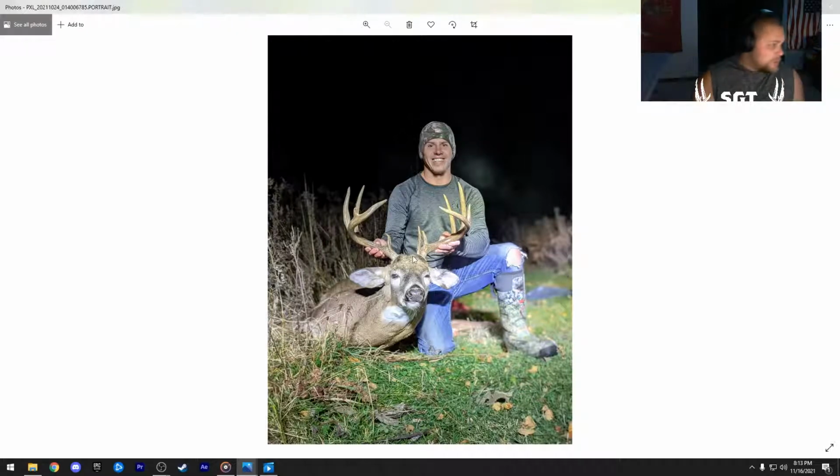You know, when all these people preach to you about staying out of your woods and not spooking deer, and scare you from hunting your property, I just think of stories like this one. This deer was shot in that spot a week ago and he came right back. You just got to know your deer. You got to know their personalities. And if you got land, just hunt it.